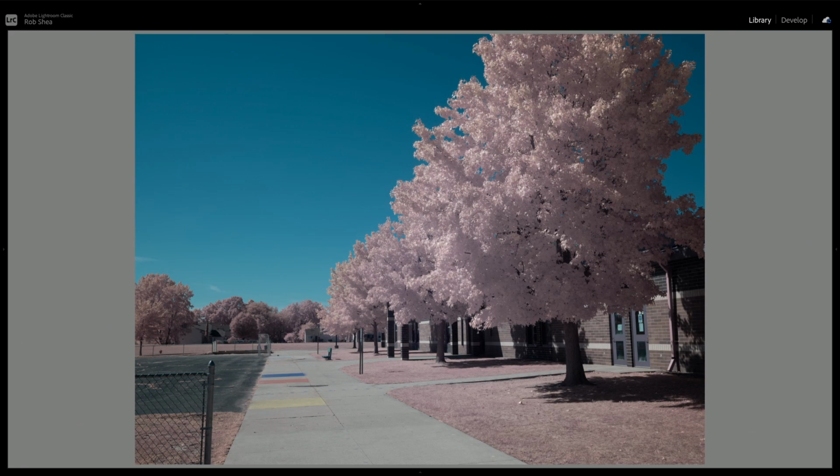So let's see what happens when we add these two filters to the stack we already have. So here is a test shot taken with the KB20 and the X0 filter, that yellow-green filter. You can see that this makes the foliage pink when we use these two filters. The sky has a bit of a hint of a teal tone to it, and the white balance for this particular shot is 2700 kelvins.